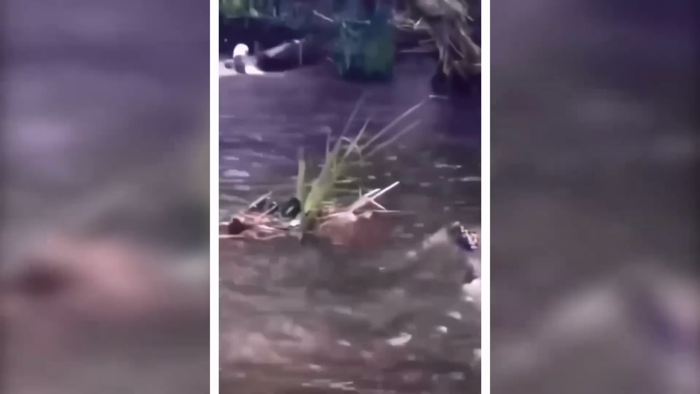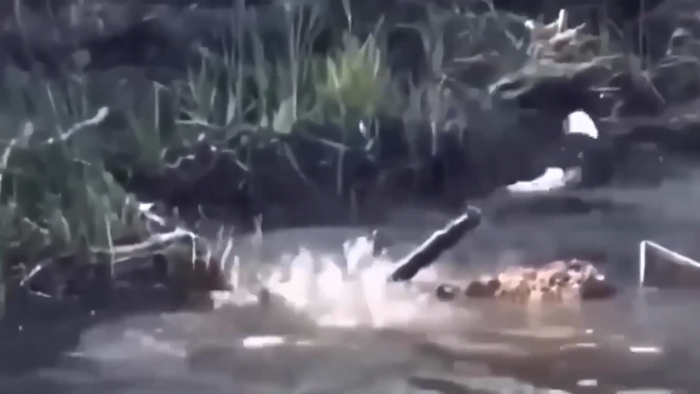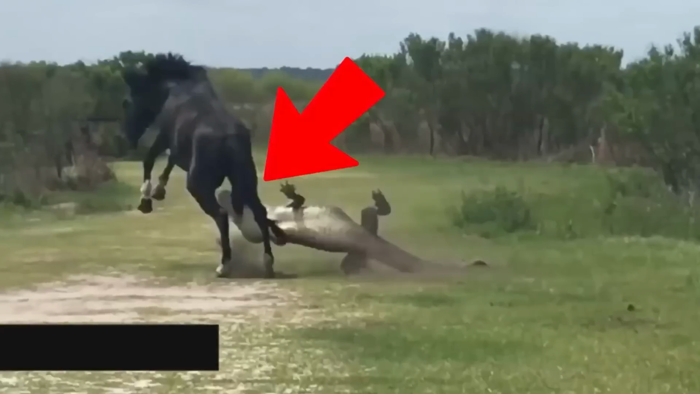But the question is, was it just stuck there? Or was it something else? And the mystery unfolds as we see an alligator approaching. But unfortunately, the video did not end as we were all thinking. The gator got hold of the eagle at last.